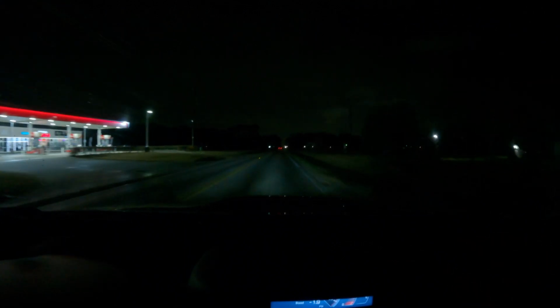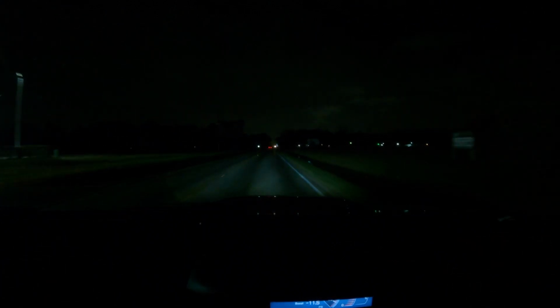So y'all can see all of that. That is the picture. That's what it looks like. I'm gonna turn that off. All right, so now I'm gonna turn the fog lights back on.